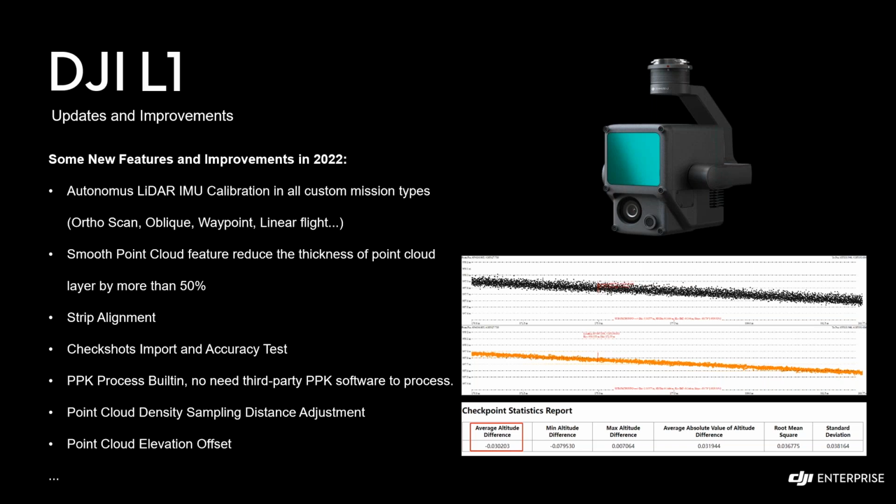The black dots indicate the point cloud layer before this function is enabled, and the orange point cloud data indicates the feature enabled. That reduced the point cloud thickness by 50%, and it is now available in the Terra software.